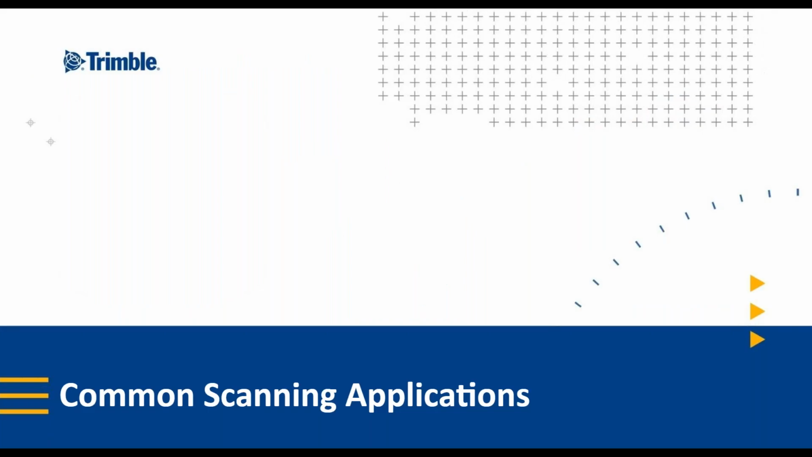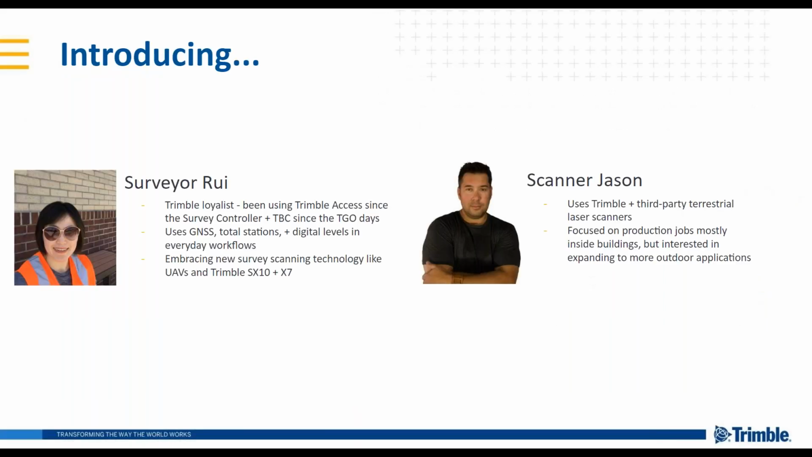All right, so what are common scanning applications? I think we have 11 to discuss here. And without much further ado, we have two professionals here, Surveyor Ray and Scanner Jason, who has just come from his GQ photo shoot. They will be taking us through and adding their color commentary throughout these different sessions. Ray and Jason, do you want to introduce yourselves?